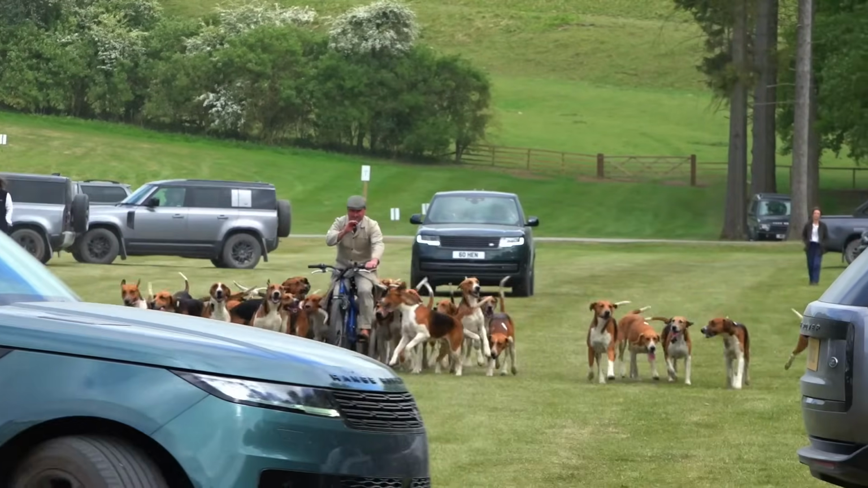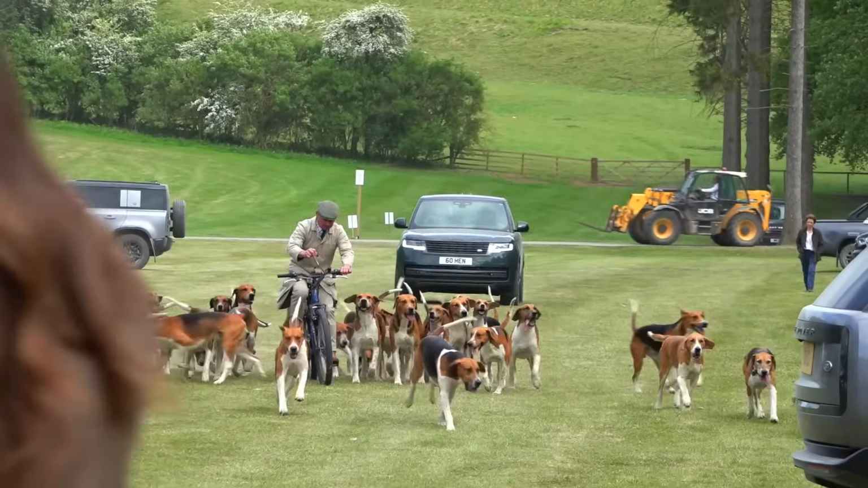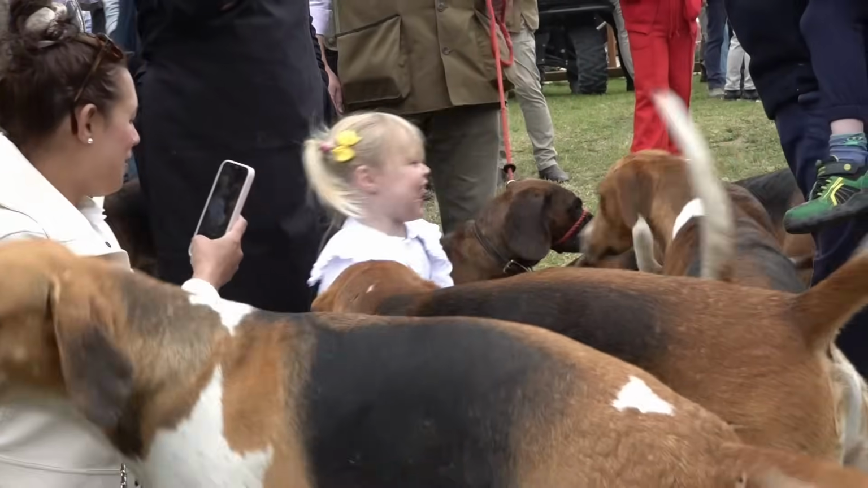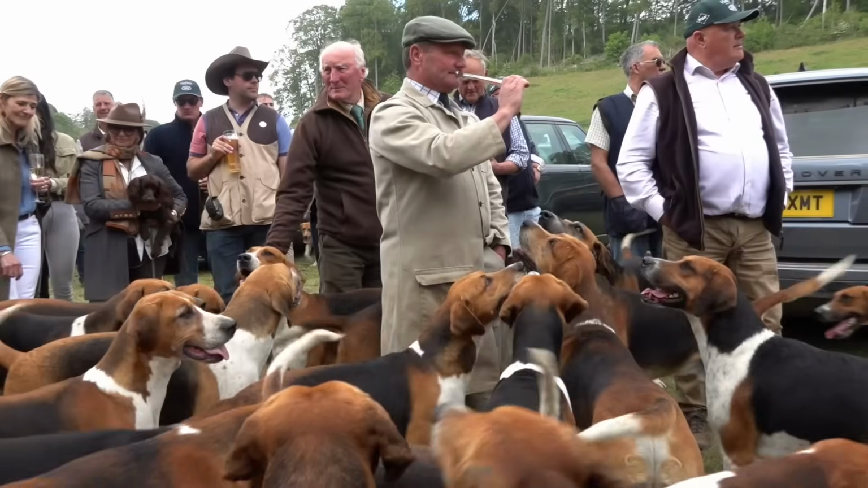Back at the marquee, Frank has arranged a visit from the local hunt. Yeah, it's just a great day, and Frank and his team are just amazing. They do a fabulous job, and you can see there are just so many happy people here. They've all had a great time.